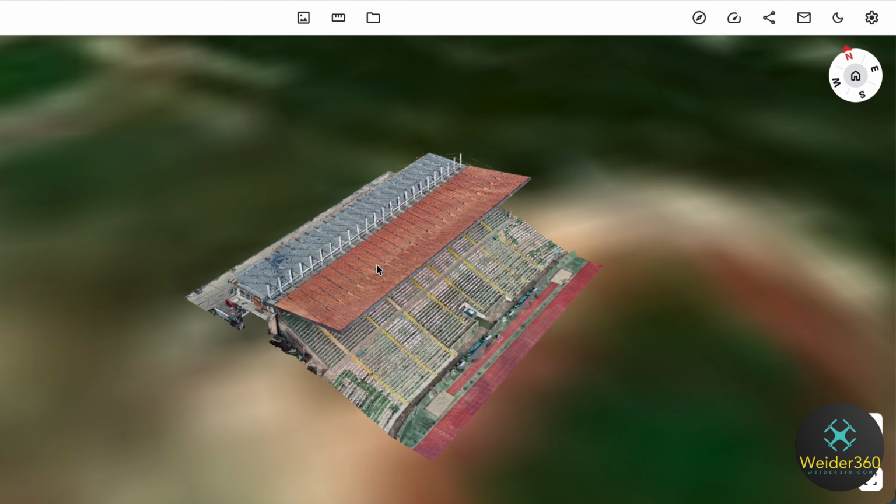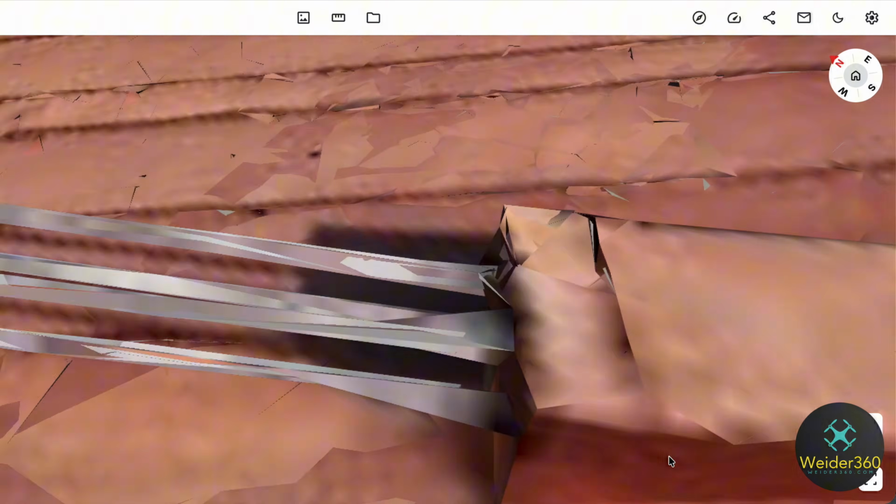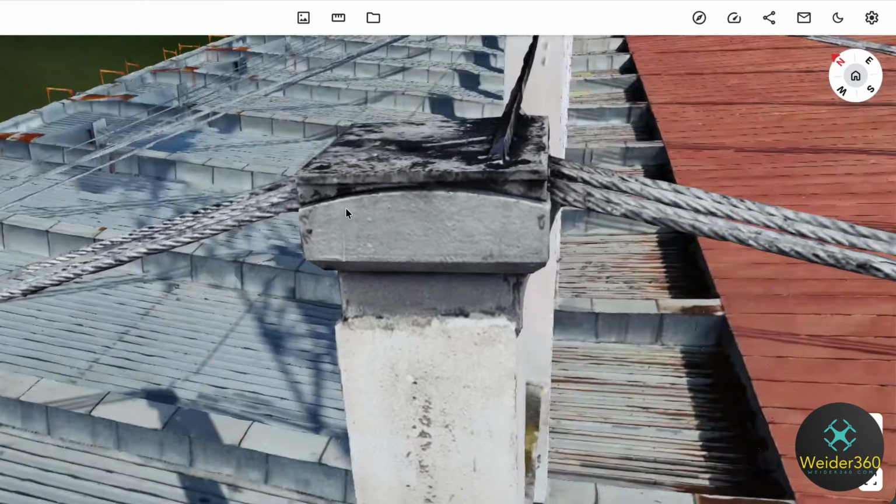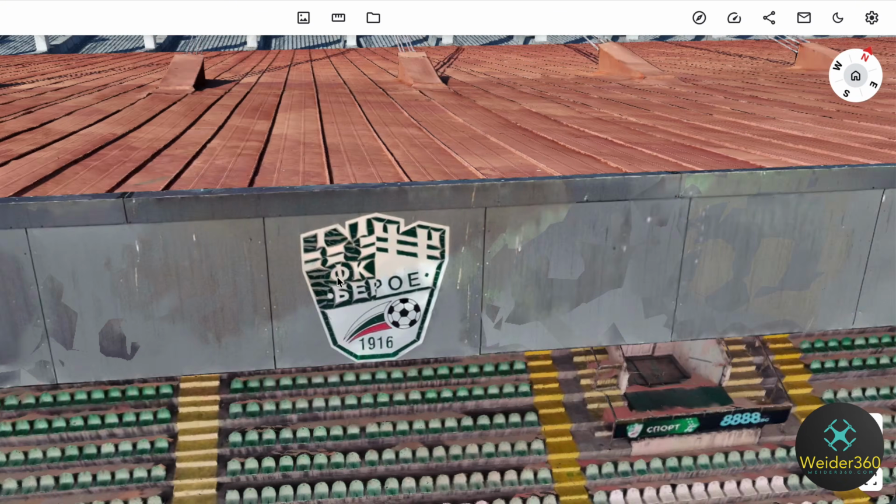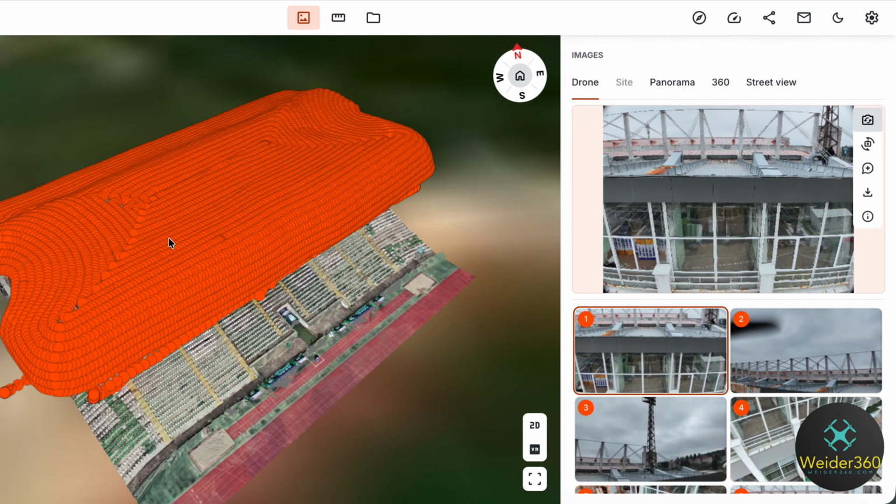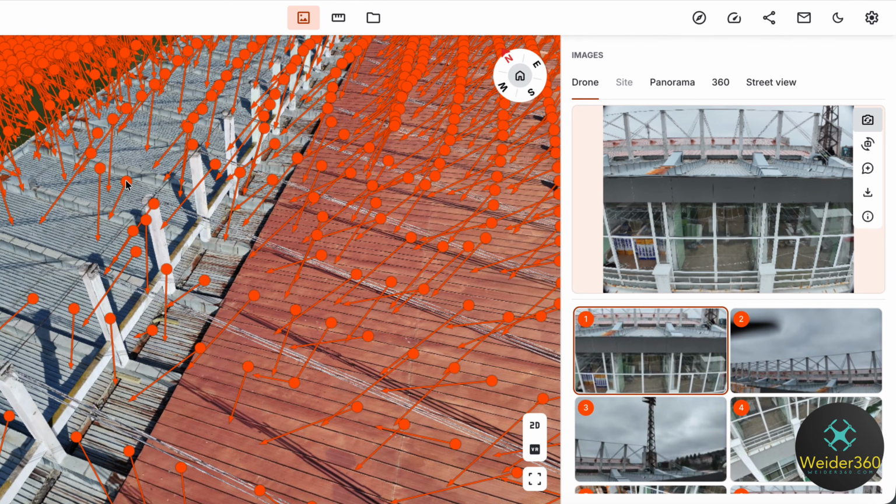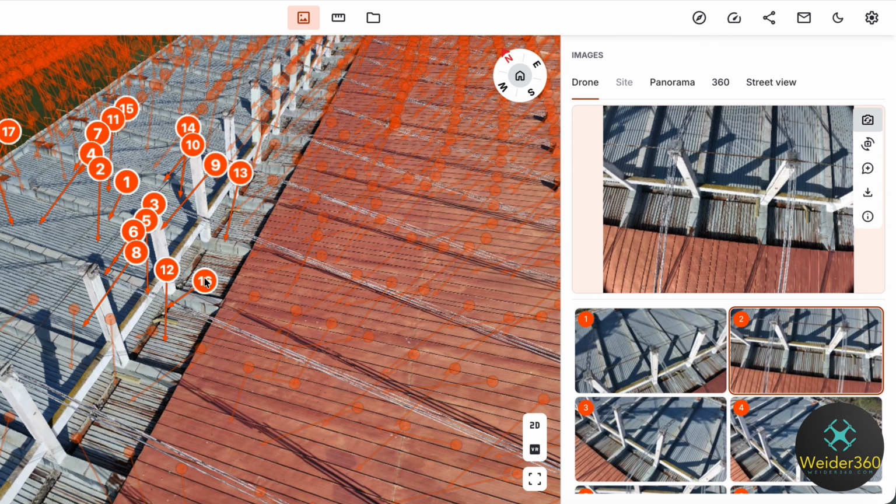So another benefit worth noting is accuracy, because we have RTK drones, and with them we collect very accurate georeferenced data, which can be used for very accurate measurements and stuff, and the client can get a very nice idea of how large the space we scanned is and how it looks. So from visualization, it is also very, very strong.